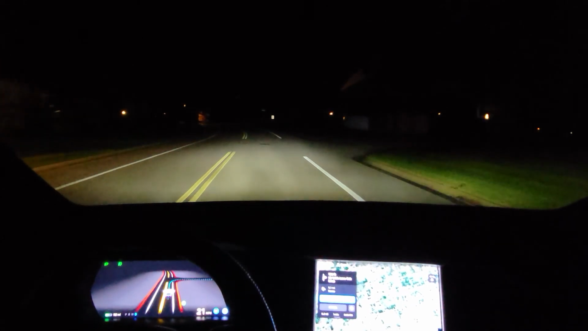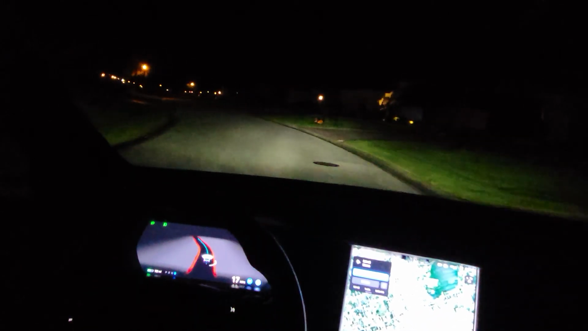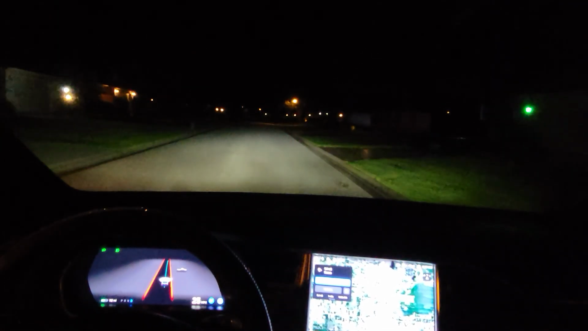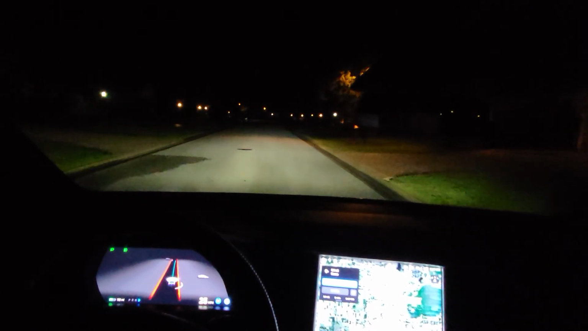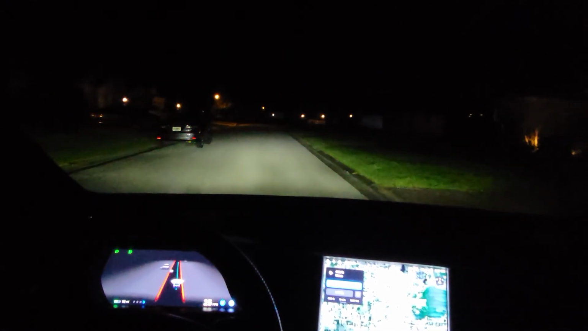I love how it just drives us. Turns on the turn signal itself, turns for us. I'm getting used to how it turns. It's a little abrupt, but it's really good though. It's probably how we should all drive. Let's get the car.